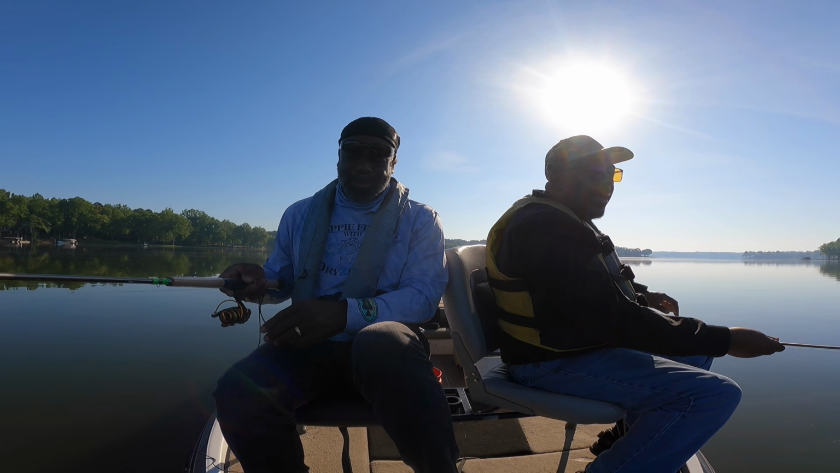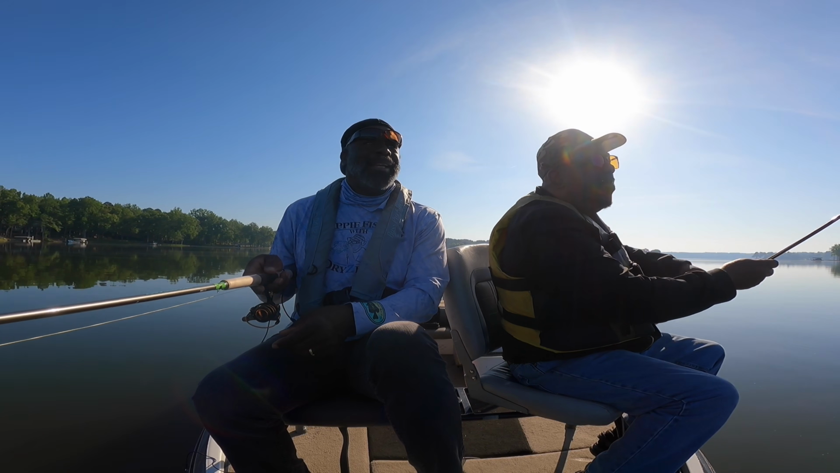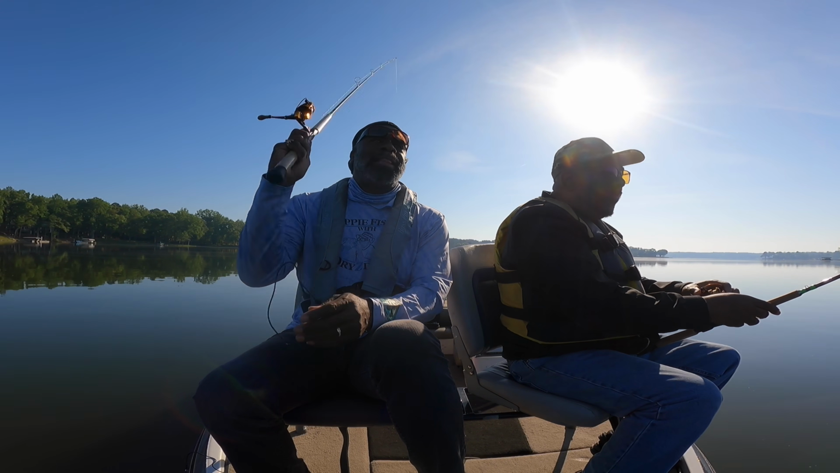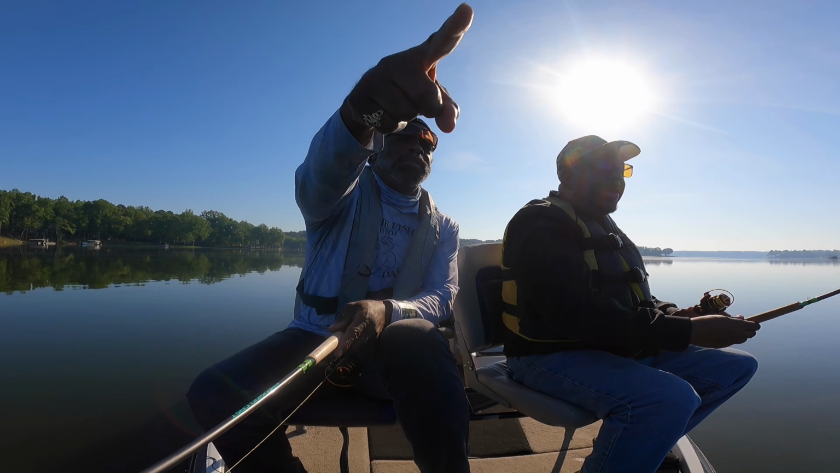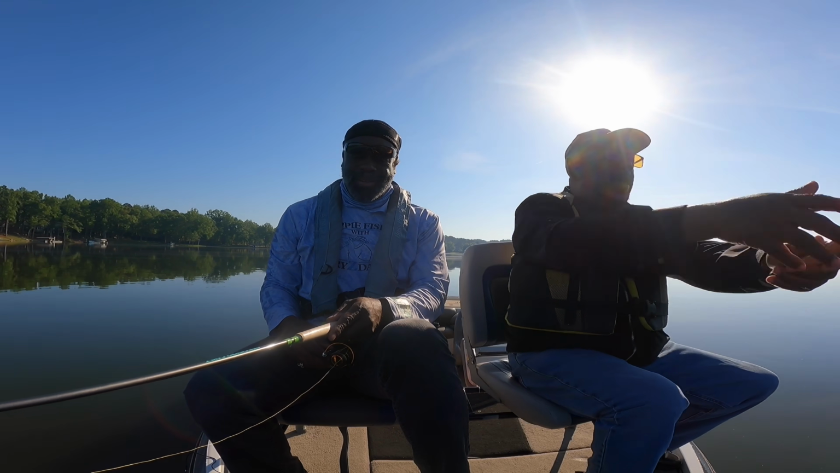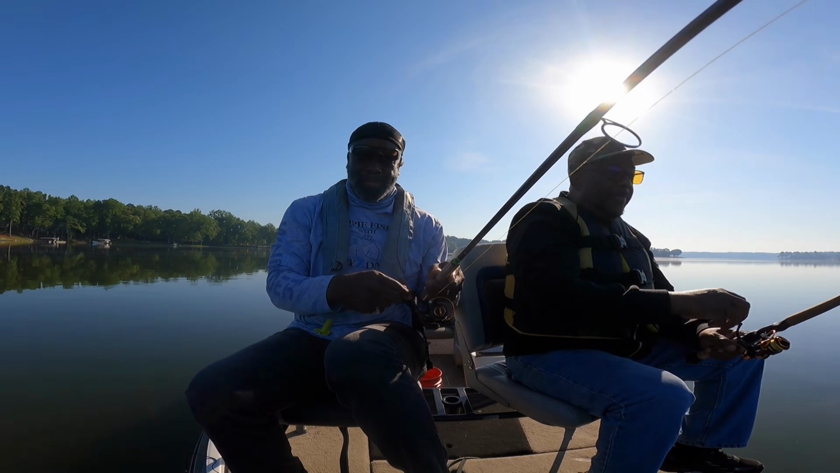Yeah, it goes farther when you open the bail. I think they designed it that way for some reason. That's why sometimes you should use your own gear. It's set up the way you like it. It's set up the way you need to be to catch fish, though.